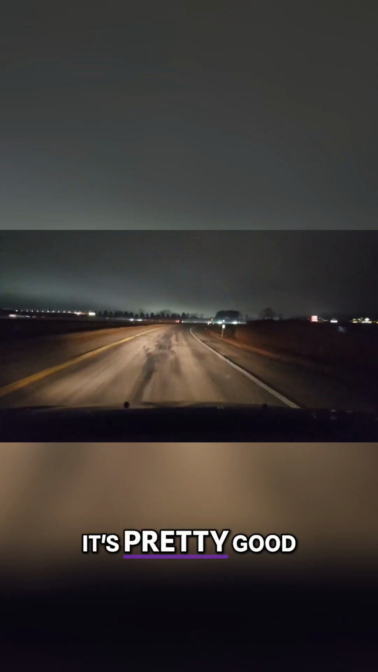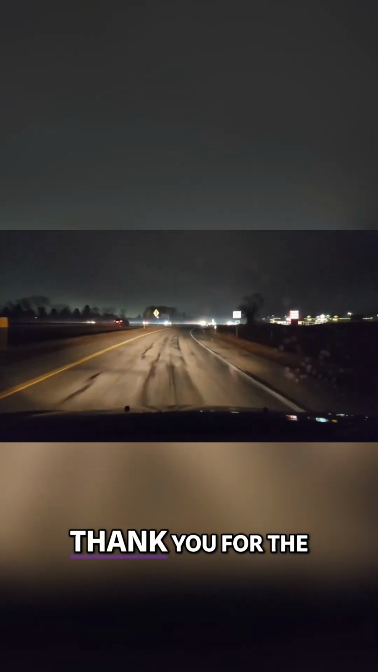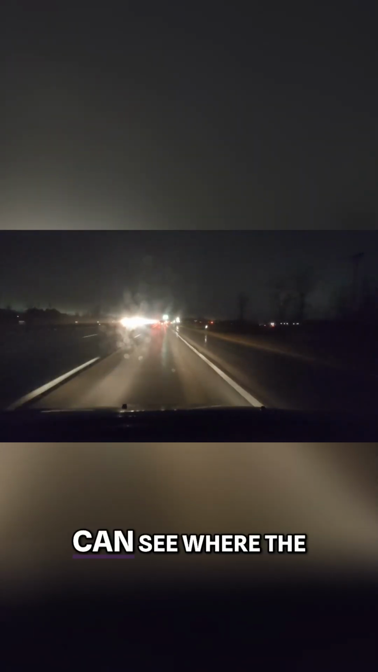I'll turn my brights on in a second. You can see a lot better. Pretty good. That's what it looks like. Definitely see it. Here you can. Yeah, it's pretty good. For the thumbs up. And I'm going to get over my lane to the left, mirror, turn signal, blind spot. You can see how bad it is. You can see where the brights don't hit them.